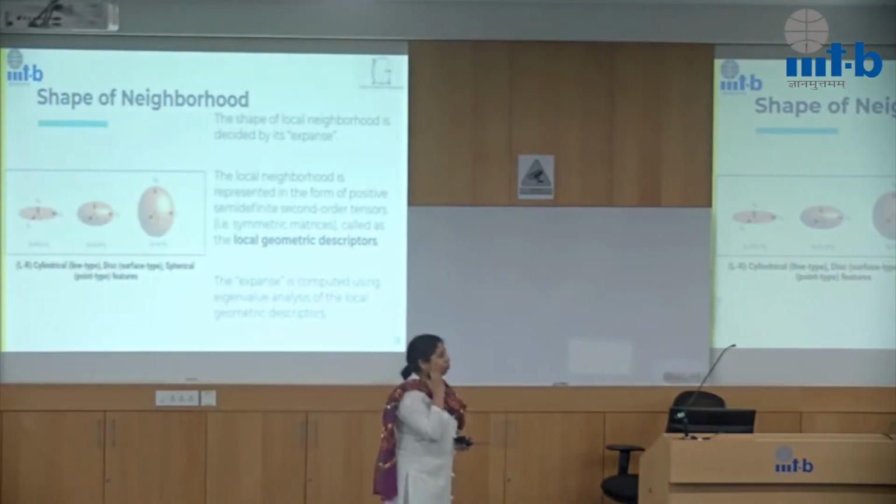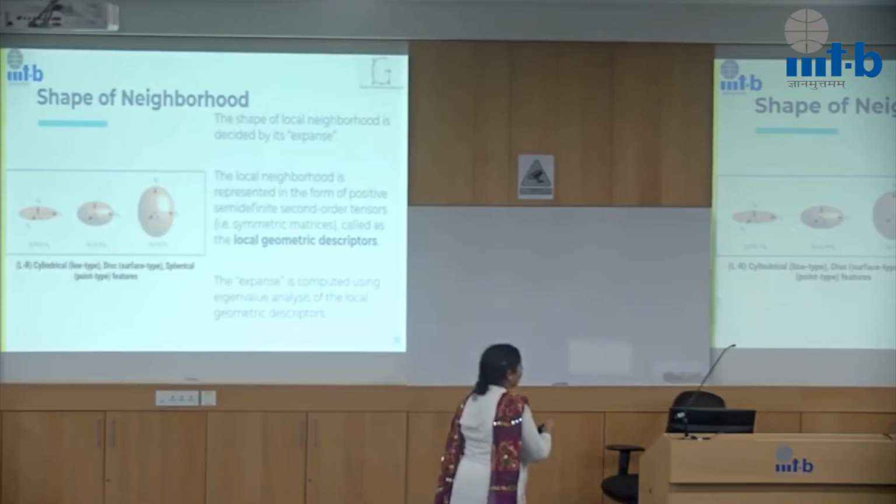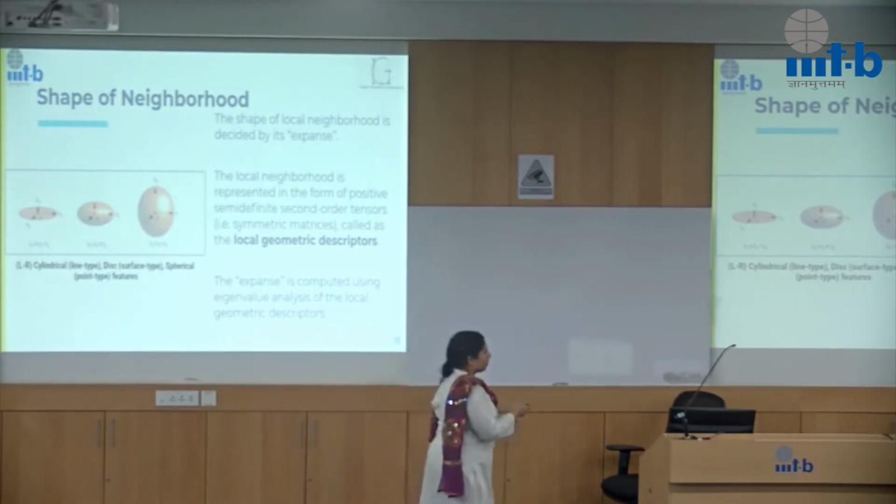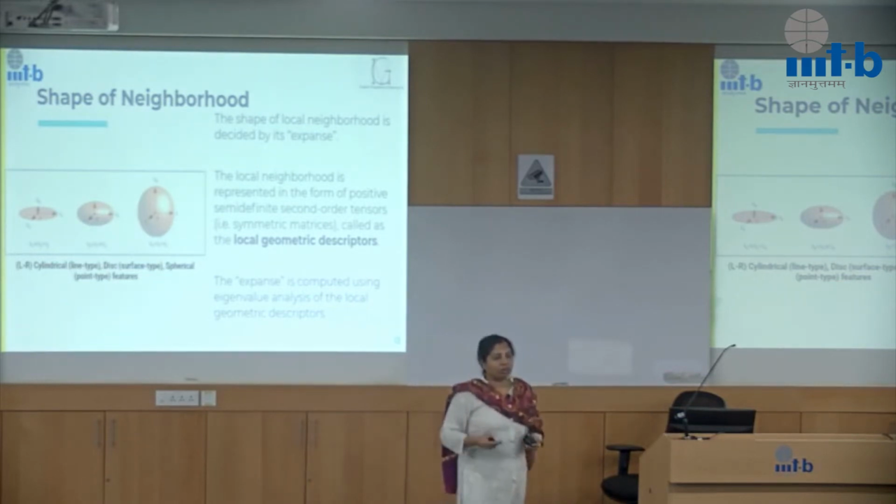Once you find the local neighborhoods, you have to figure out what the shape of that local neighborhood is. It can be a cylinder, which is like one dimension, it is going to be longer. It can be a disk, that means it's like a plate and it is a surface, or it can be a sphere where it is equally influential in all the three directions.